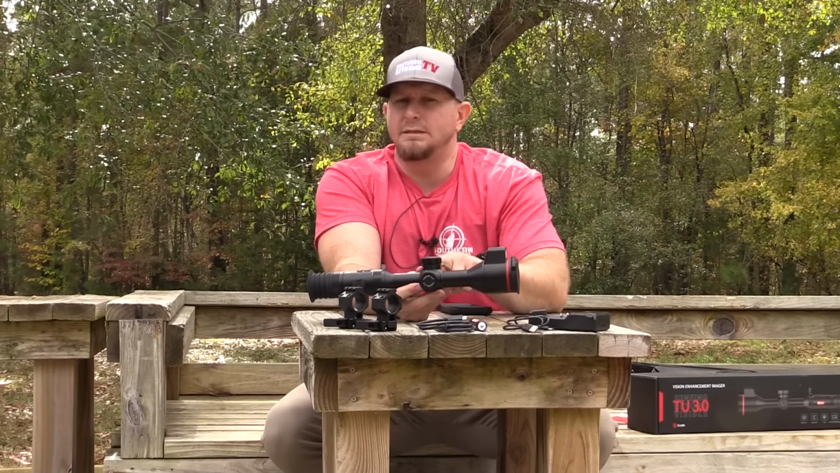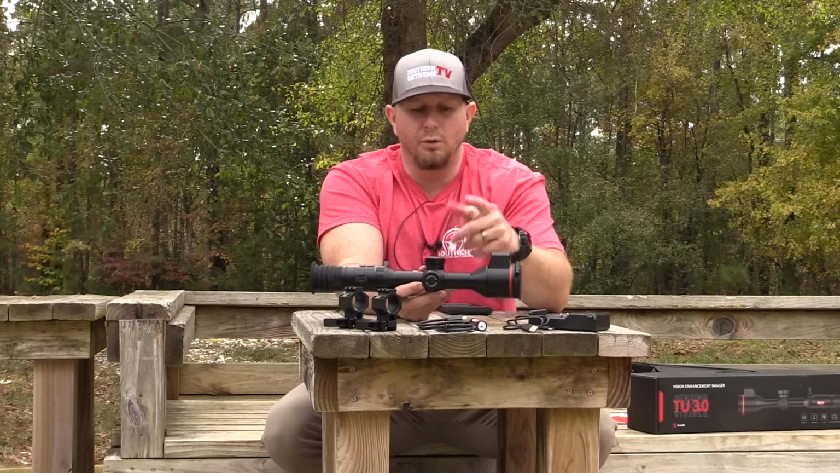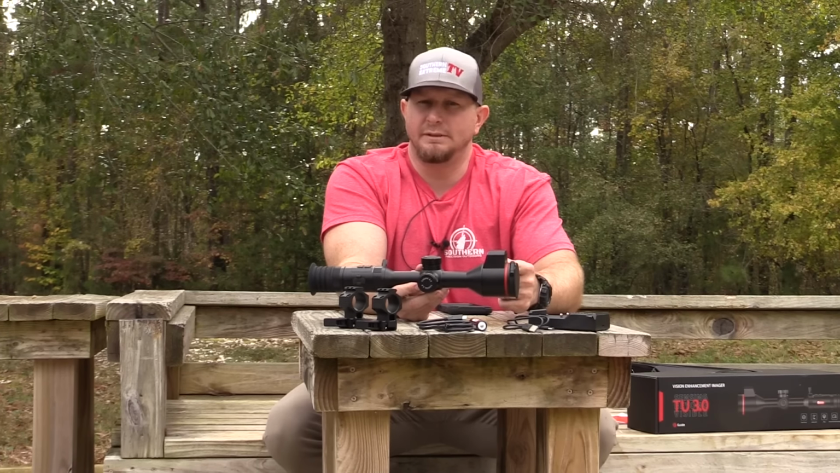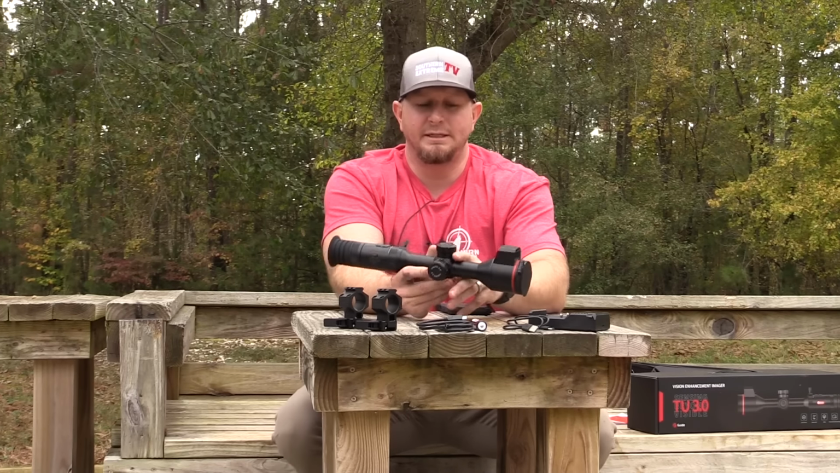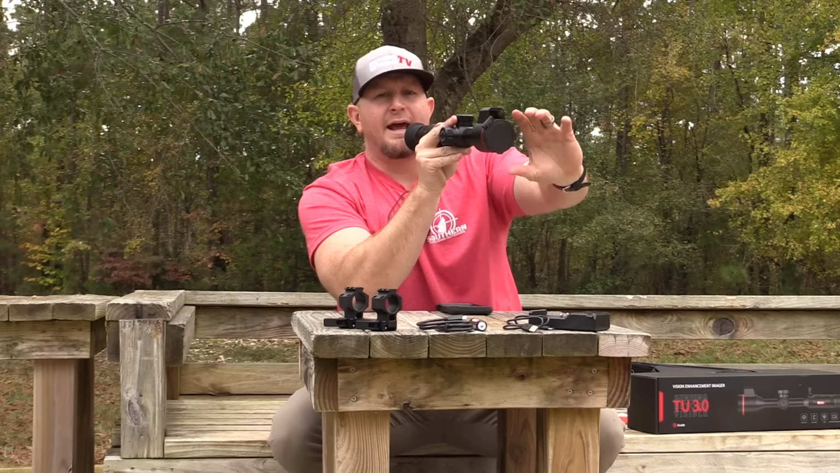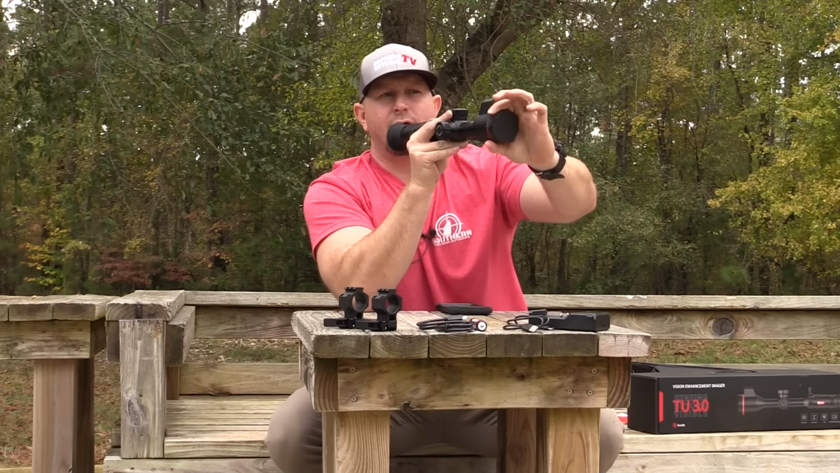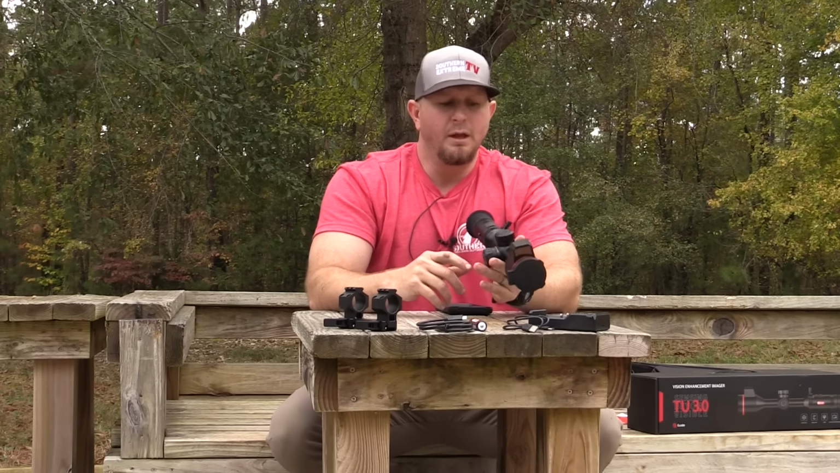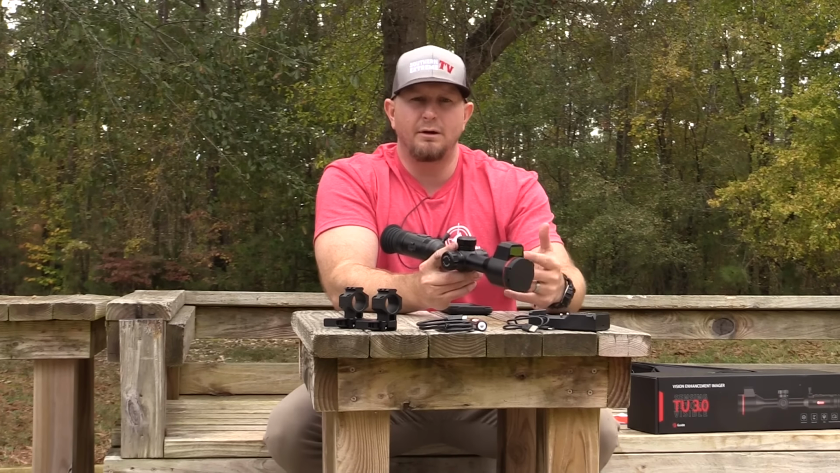Now, the reason that that's a big deal is the vast majority of optics on the market in the thermal world have their focus ring way out here towards the end of the objective lens, which doesn't seem like that big of a deal. But when you're in the woods and you're hunting and you're watching a coyote or something's coming in, having to reach that extra little distance, and again, this is nitpicky, to get up there and try to turn that objective lens on the front of your scope can sometimes be difficult, mainly because a lot of times we've got cables and cords running to our scope because we're running external battery packs.